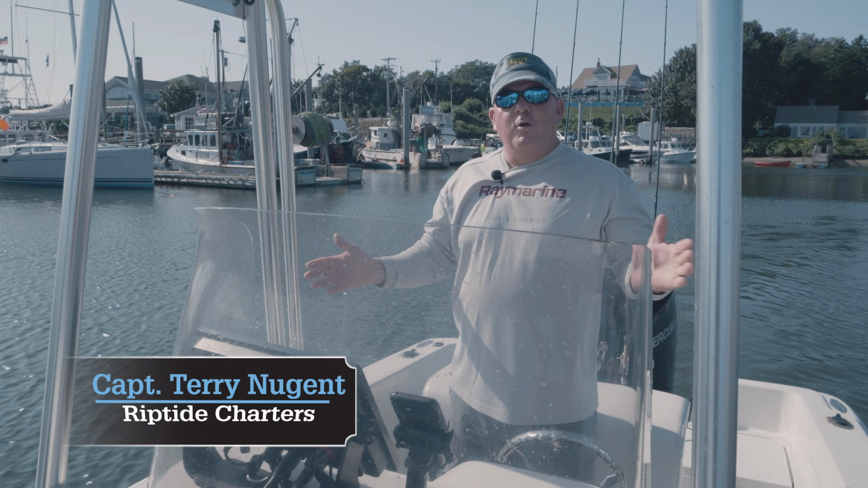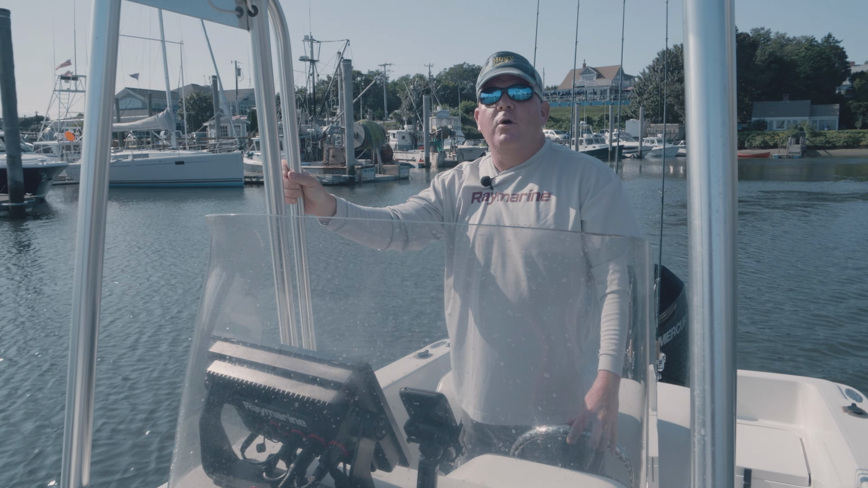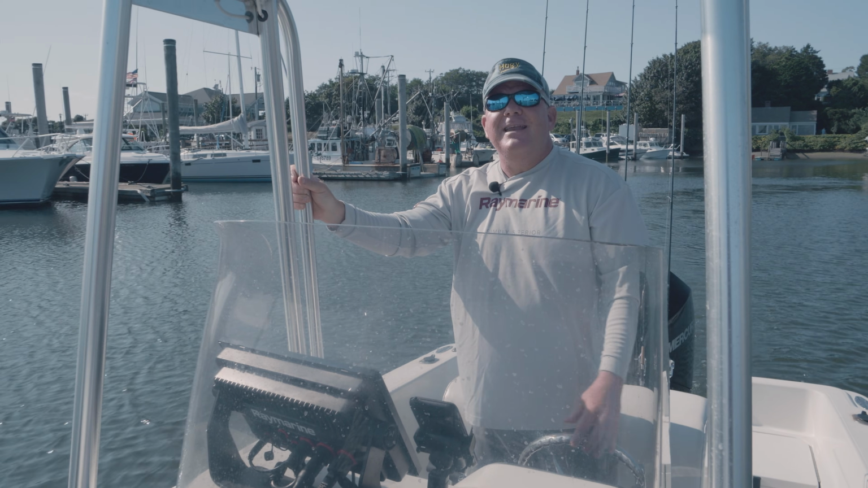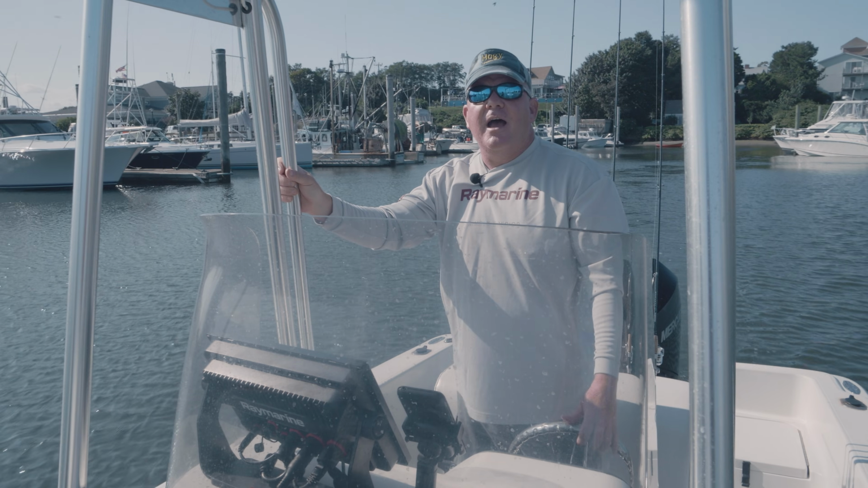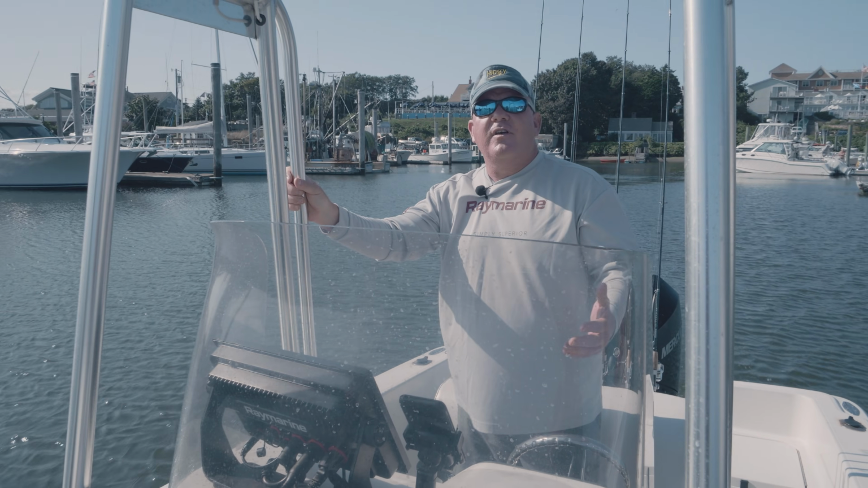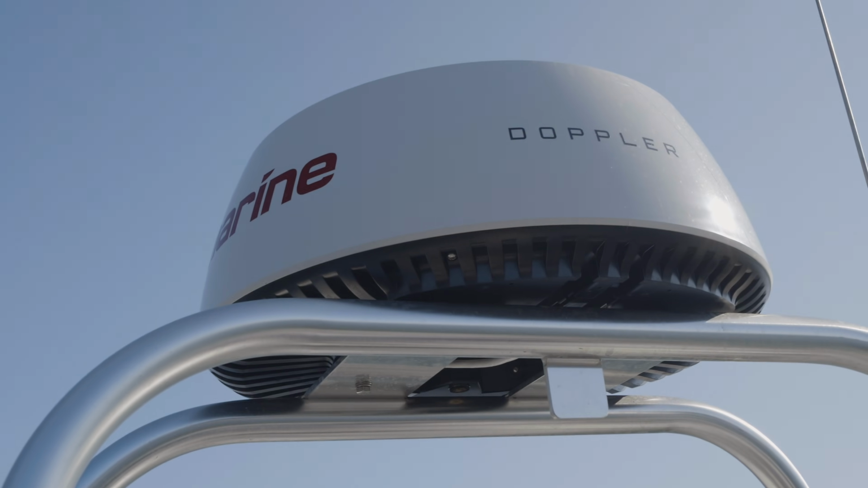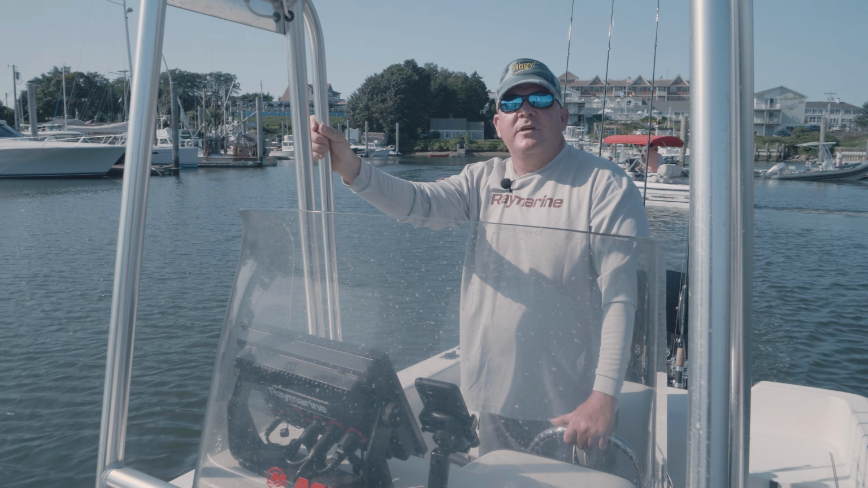So this is my little bay boat, and everyone knows I use a big open array radar on the big Contender, but I don't have room for it. But I felt like I needed something for those days when the fog sets in, west end of the canal, tide turns, and all of a sudden it's pea soup fog and there's 20 boats out there. So I put the new Quantum 2 Doppler radar on the little boat, and I gotta say, it's absolutely amazing.